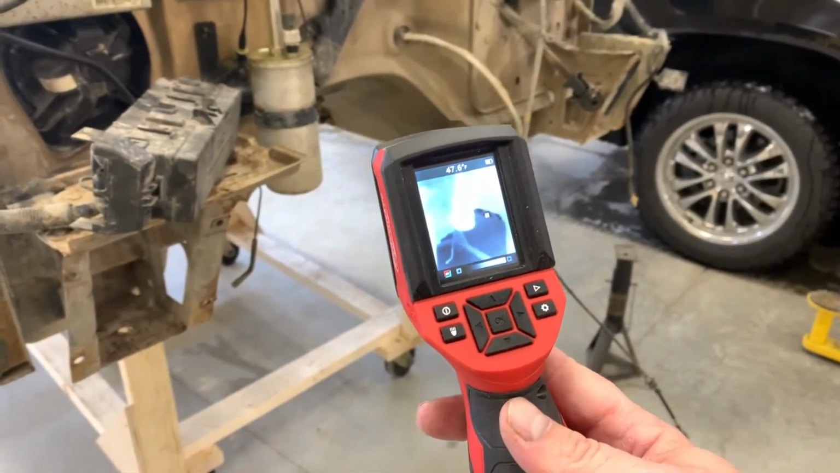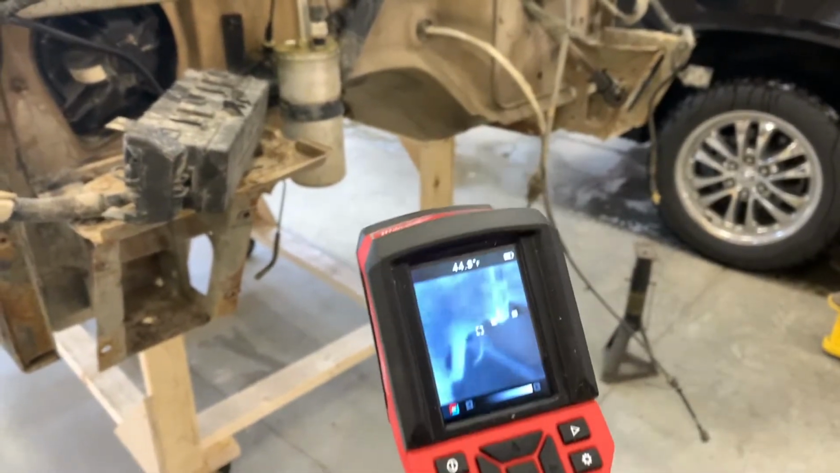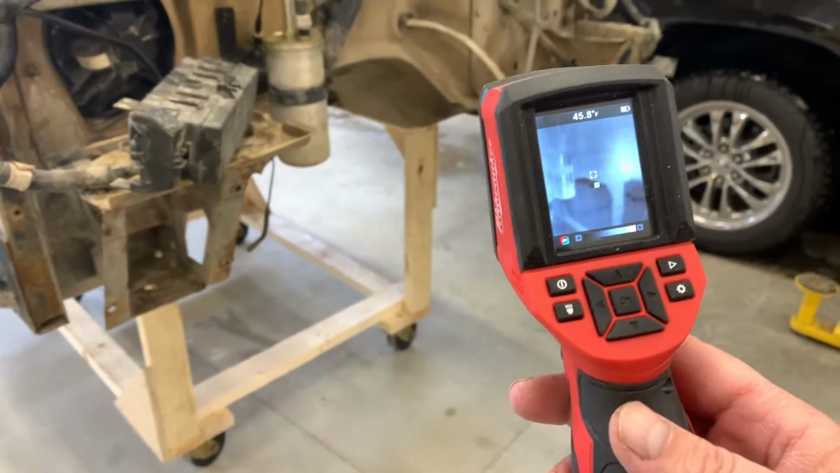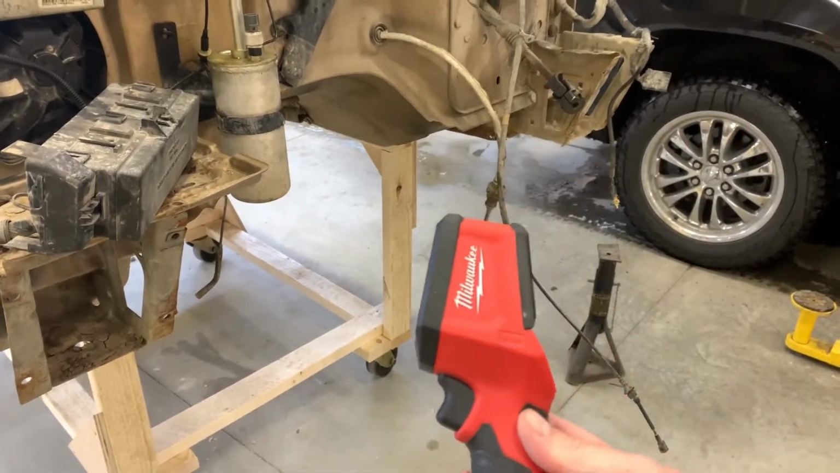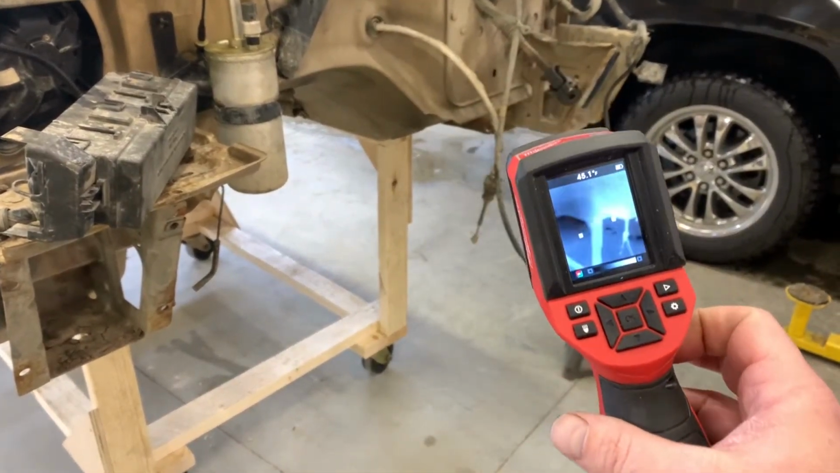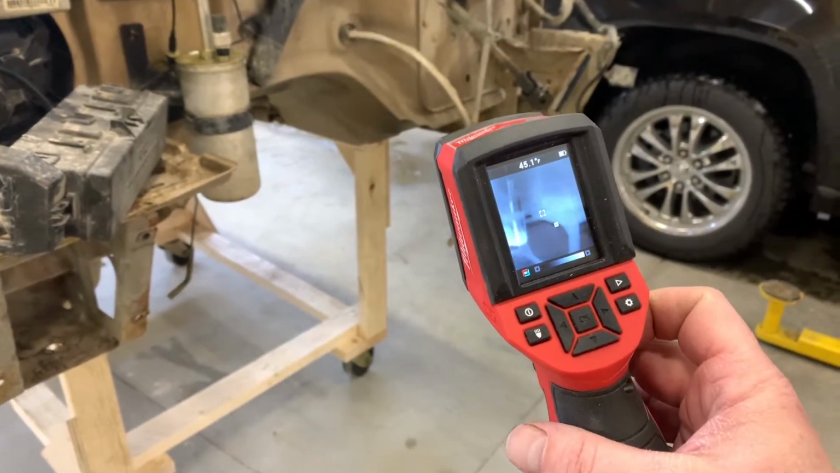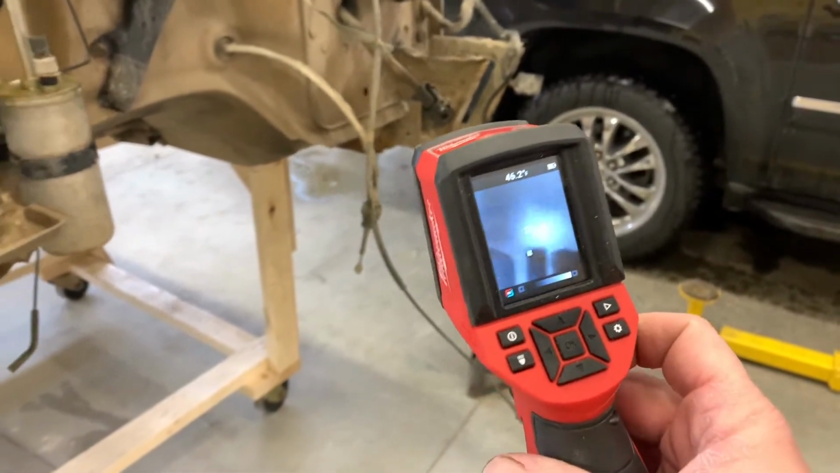This will also work good on checking your engines to see how they're running, if all your cylinders are running at the same temperature, if you've got a dead cylinder or something. There's probably 1,000 different uses for this thing. It's a little expensive, but I bought it when I was building the barn to try to seal it up as good as I can. And it's come in handy for a lot of other reasons as well.